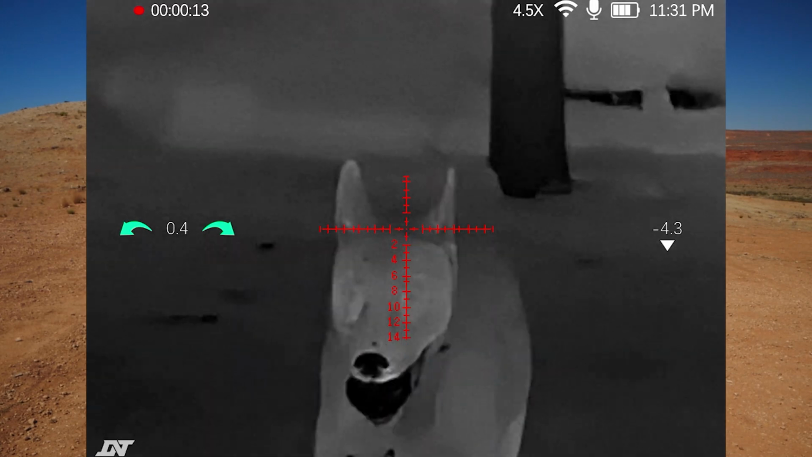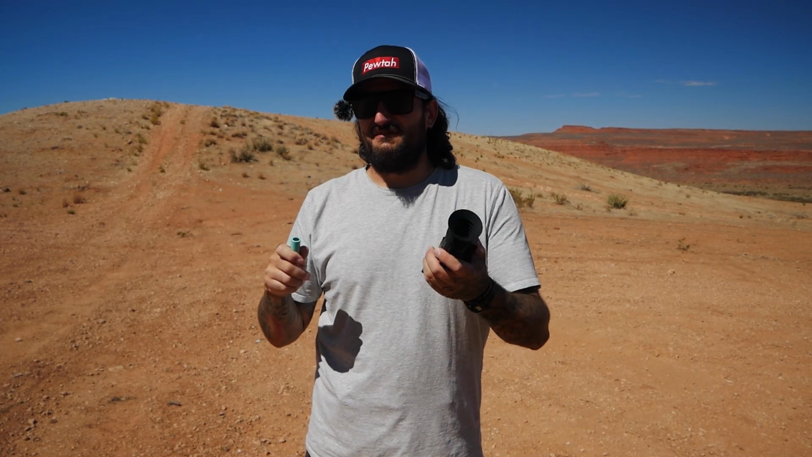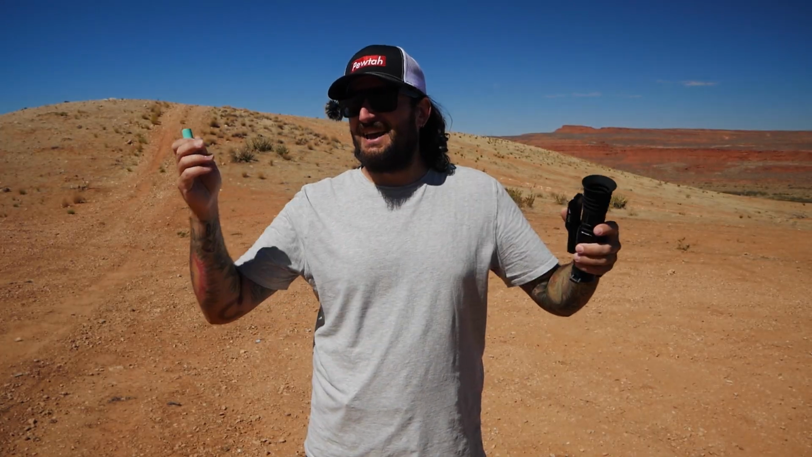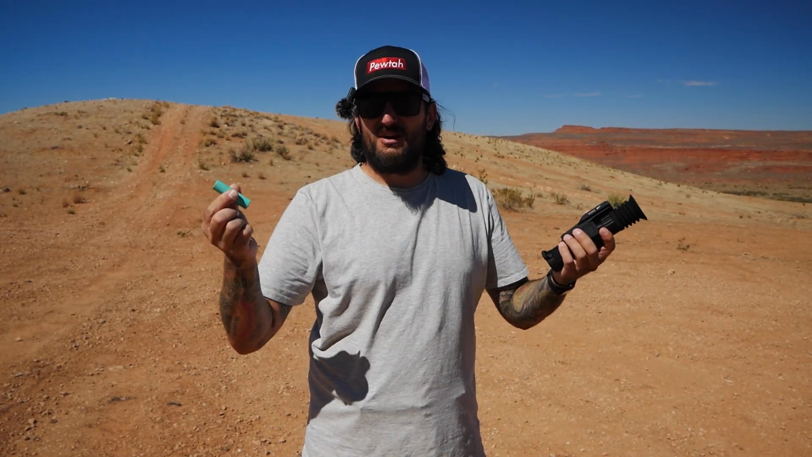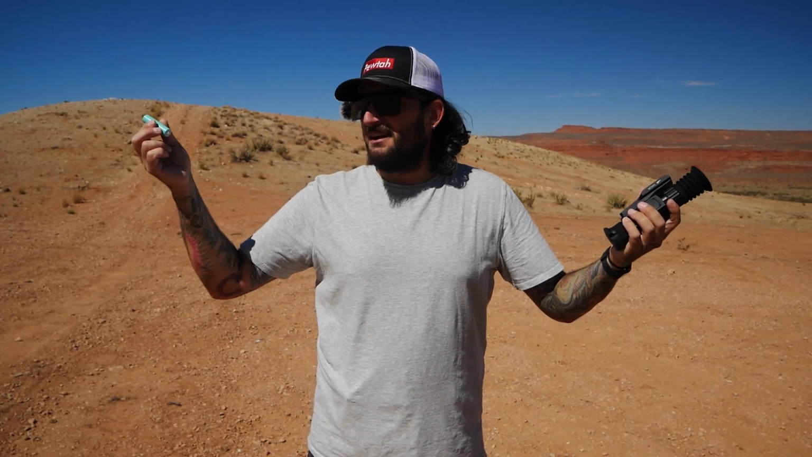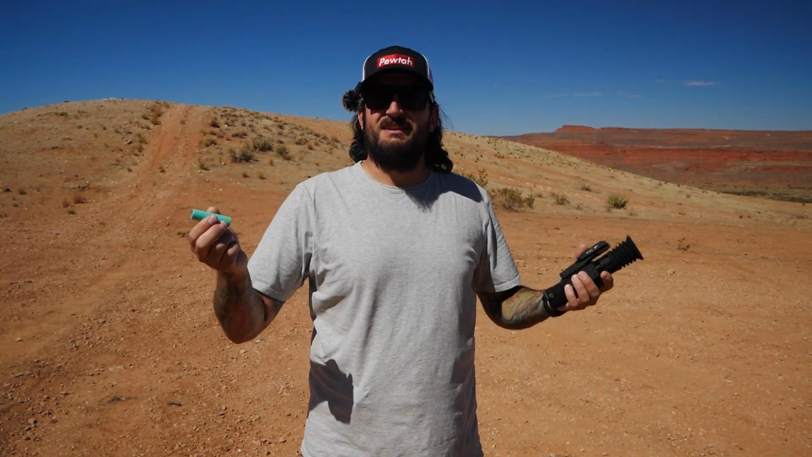On one of the sheets they sent me for the specs, that 4 hours was for one of the other thermals, and it actually said this one was 5.5 hours, but they're stating 4 hours for this. So 4 hours of charge times 2, you've got an entire night of thermal surveillance, imaging, hunting.